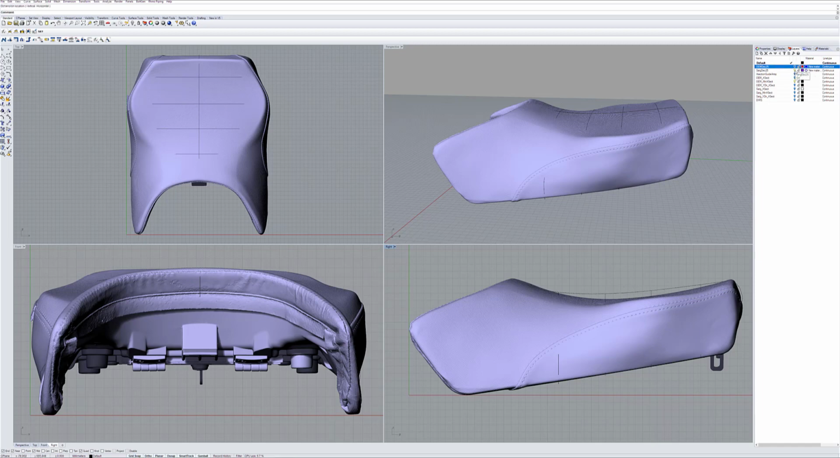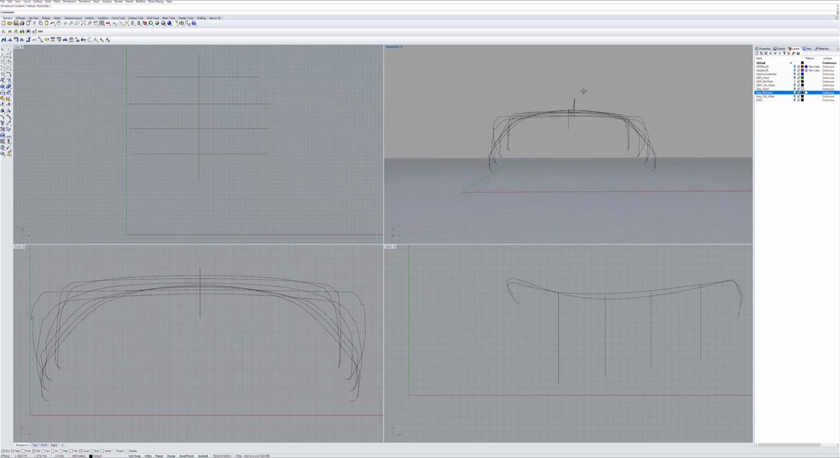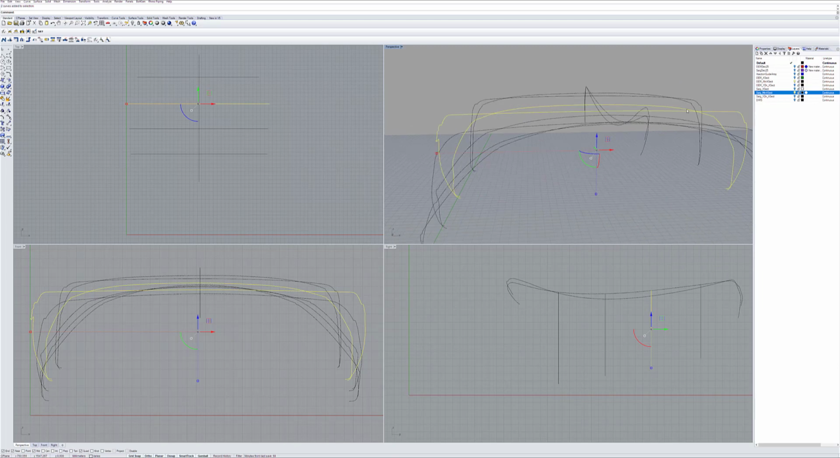And we can also look at those wireframes from the side, and we can see the width differences at each cross section. So we can see how that Sargent seat is a bit flatter in this area.